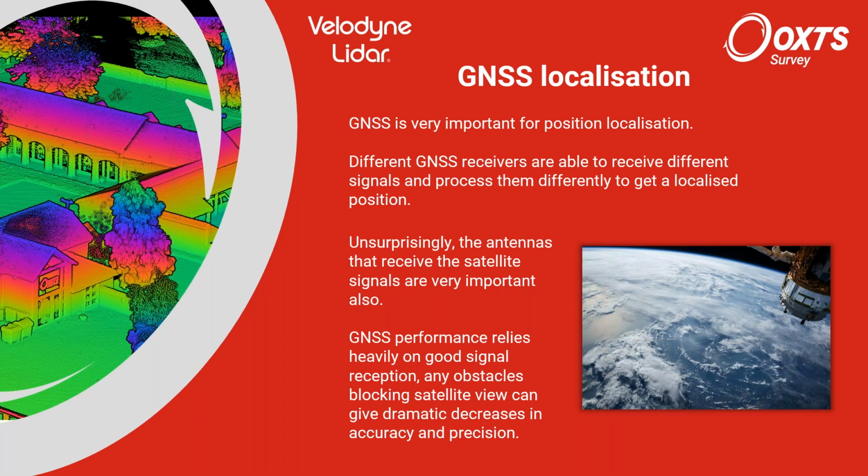As I mentioned, an INS system will also have some kind of GNSS receiver. Usually it's using GNSS for its position localization. Satellite signals are intercepted and triangulated to give some kind of global position for the INS. So we have the antennas.